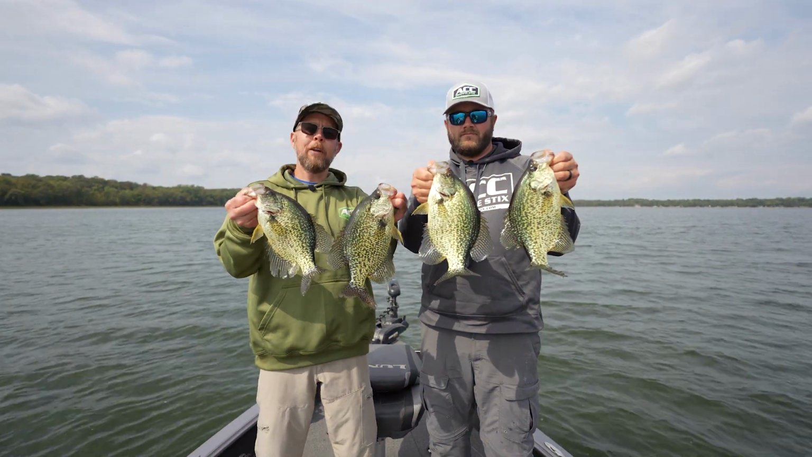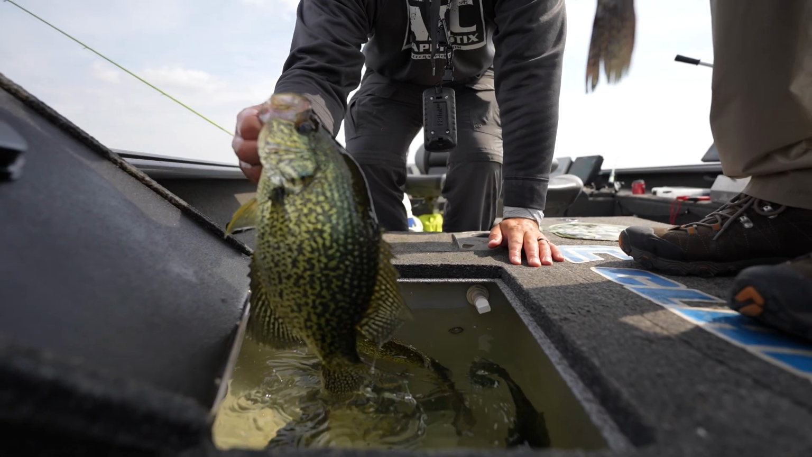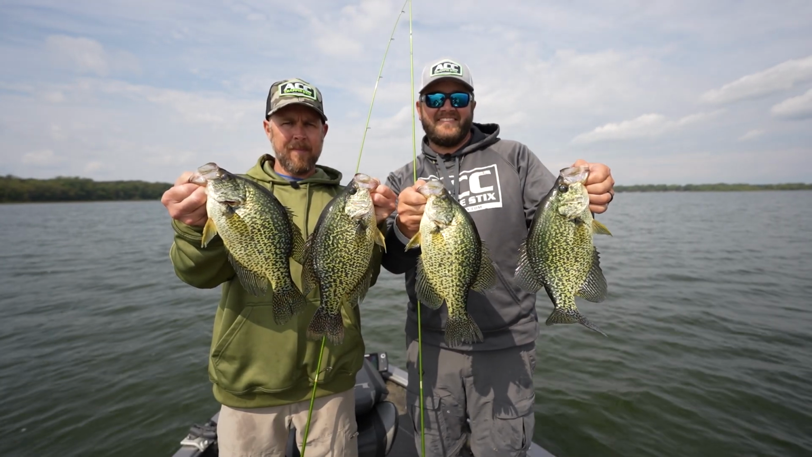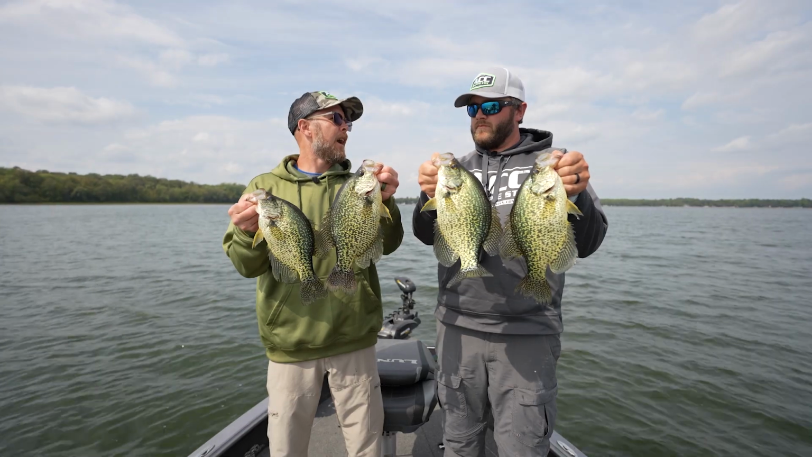Brennan Schuette. I didn't know you could come do this in Minnesota. Oh, yes, you can. We had our limits quick this morning. These are healthy, big black crappie that fight like crazy, and we're catching them in weed beds, and it's been so much fun. How do we get a hold of you?